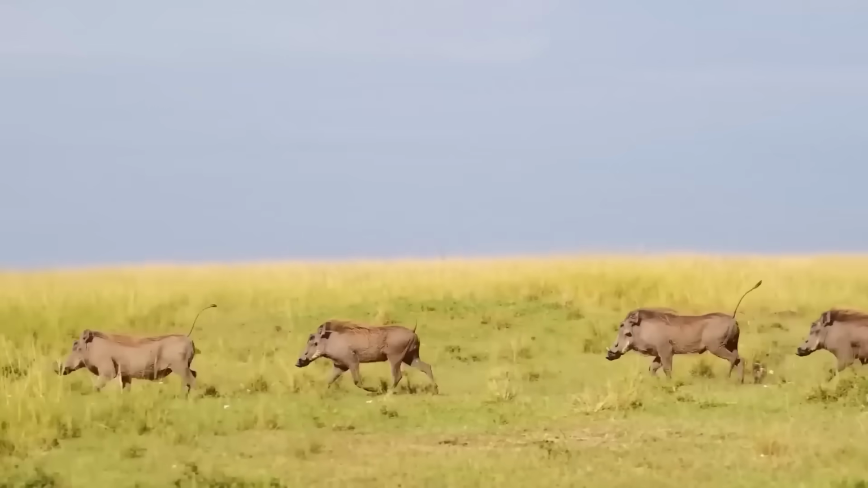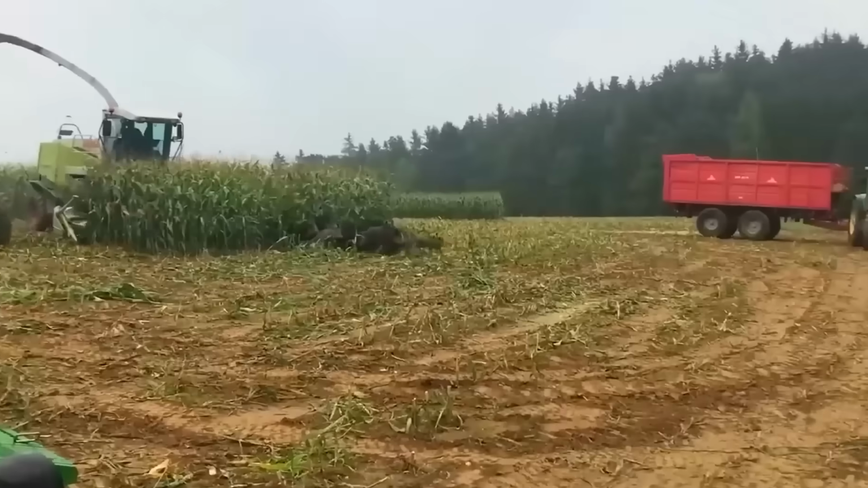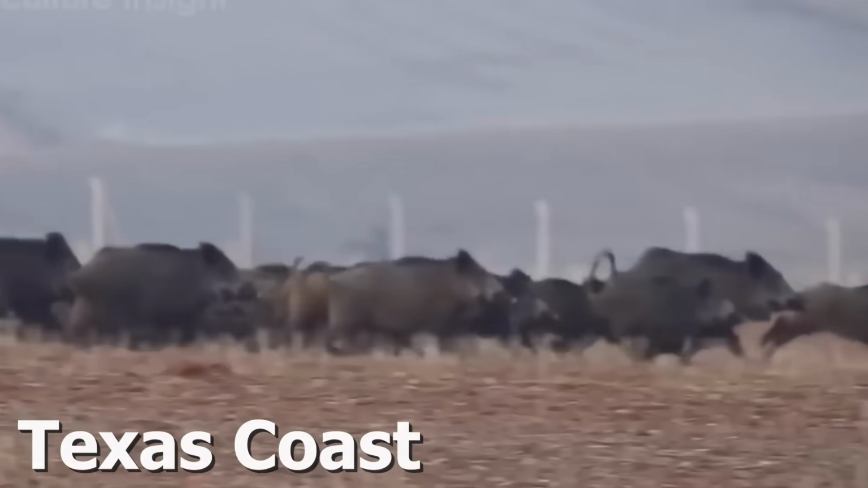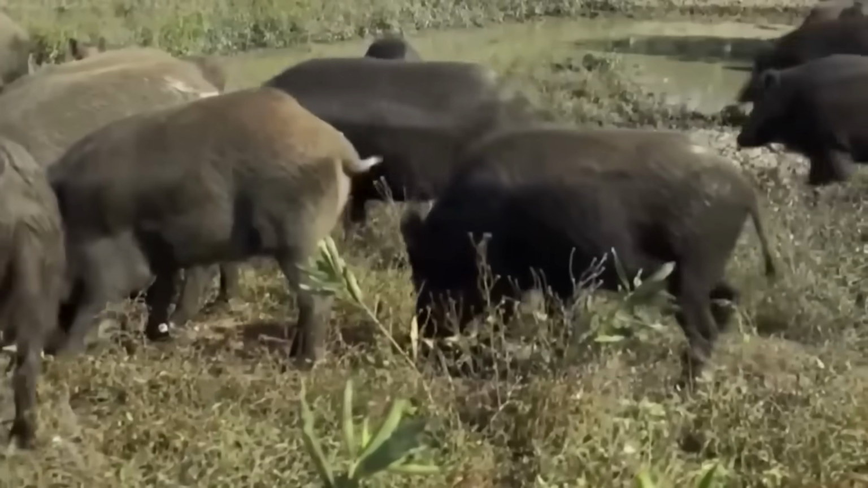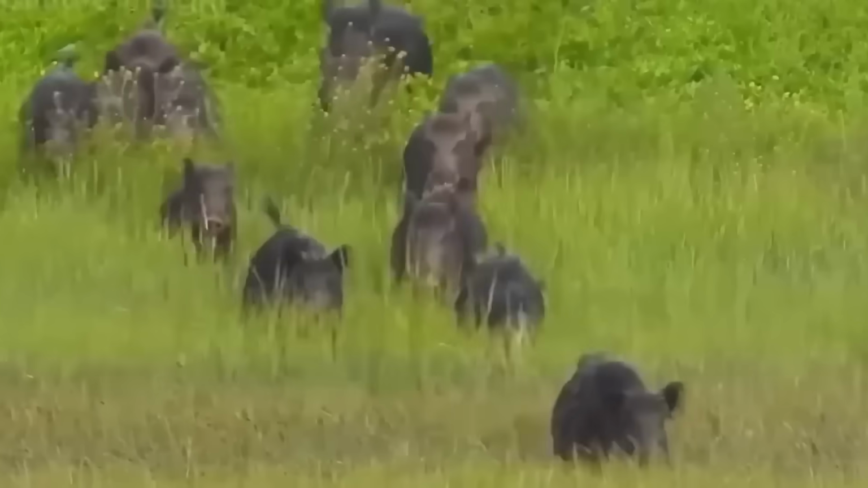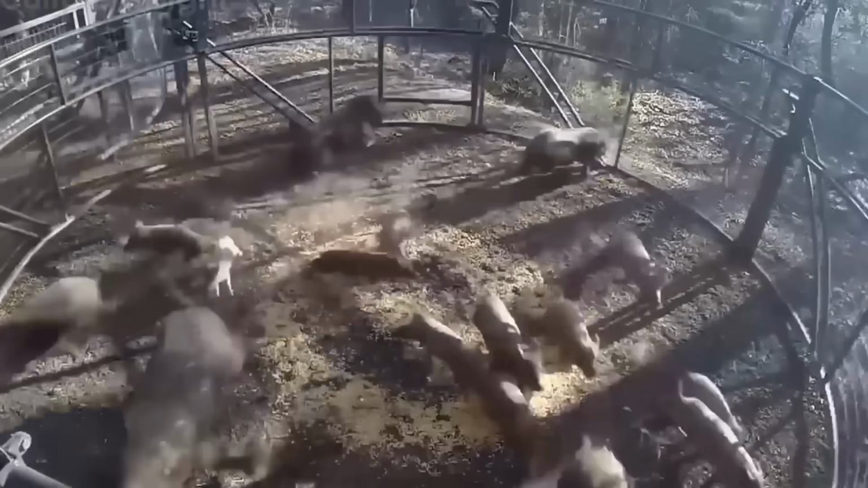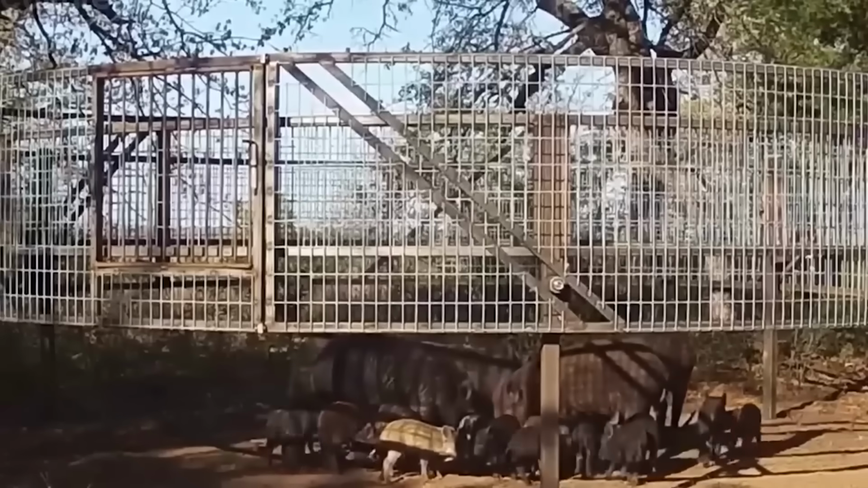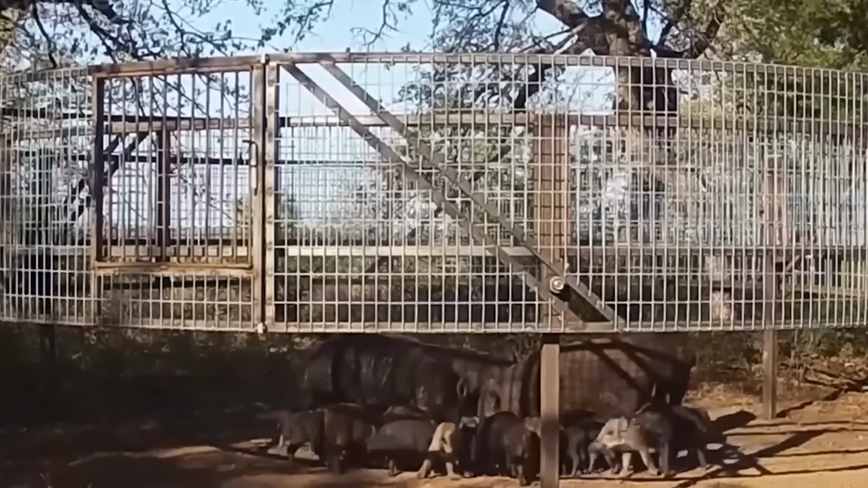The hogs are not waiting for anyone to figure this out, and the damage they do goes far beyond a ruined peanut field. On the Texas coast, hogs have learned to raid sea turtle nesting beaches, digging up and eating eggs that represent years of conservation work. In East Texas timber country, they girdle young pine saplings and compact the soil so badly that companies pay extra just to make the ground plantable again.